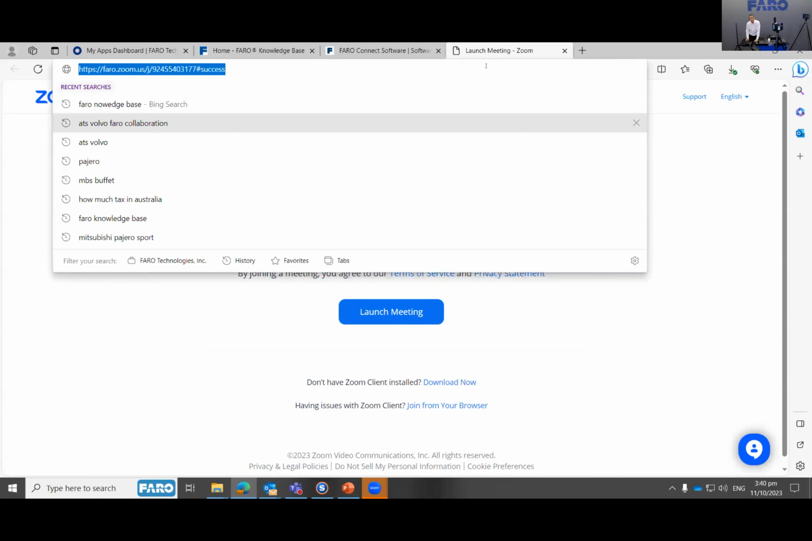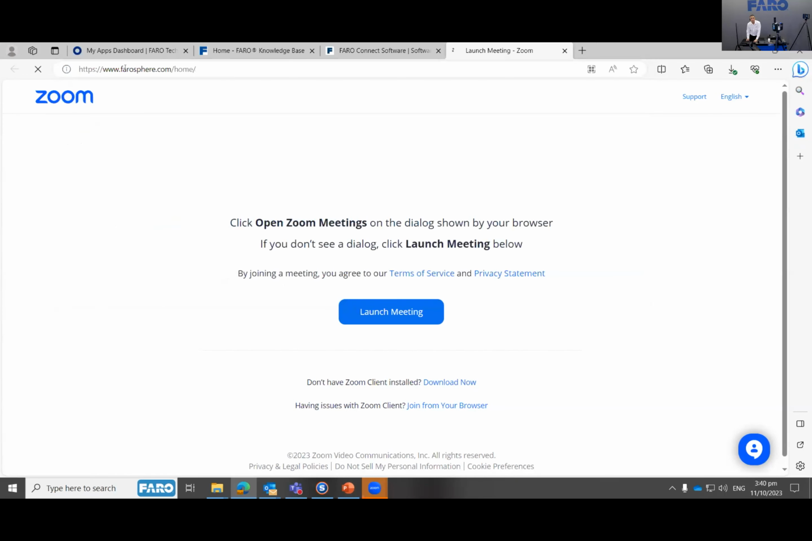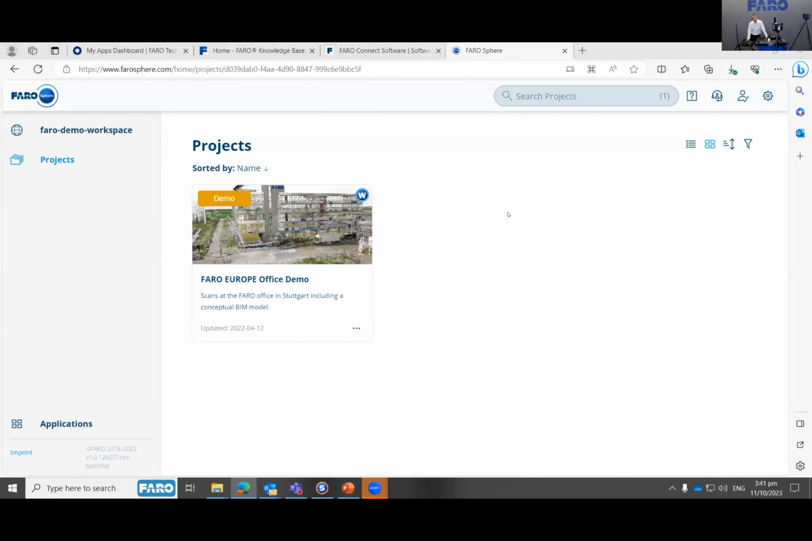You just have to go to, let me minimize this one, Faro Sphere. As I said, you can create your own account here as well. I'll share it in the chat, but I'll also share it in the email that I will send once the recording is ready. And then immediately you'll have access to your projects once you are on your Sphere account.